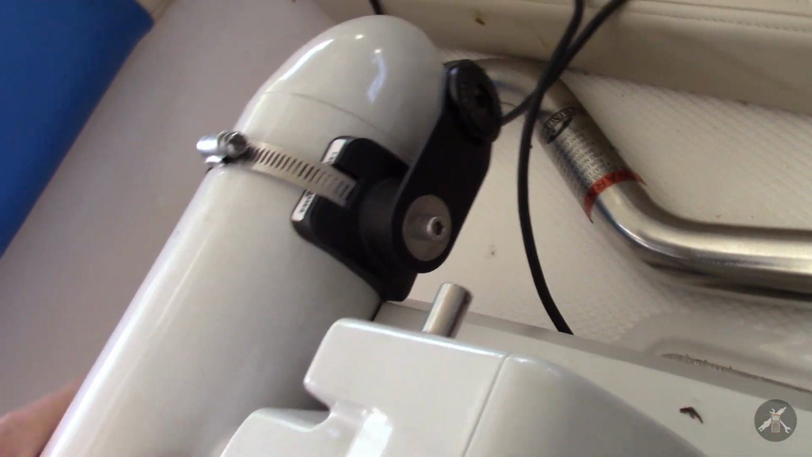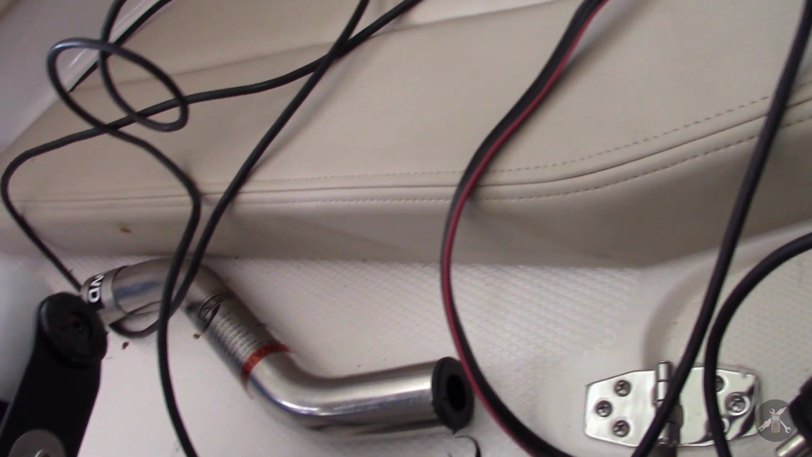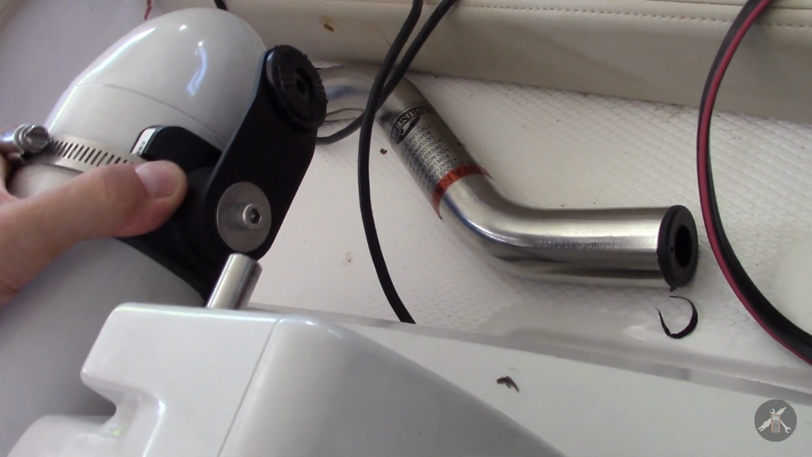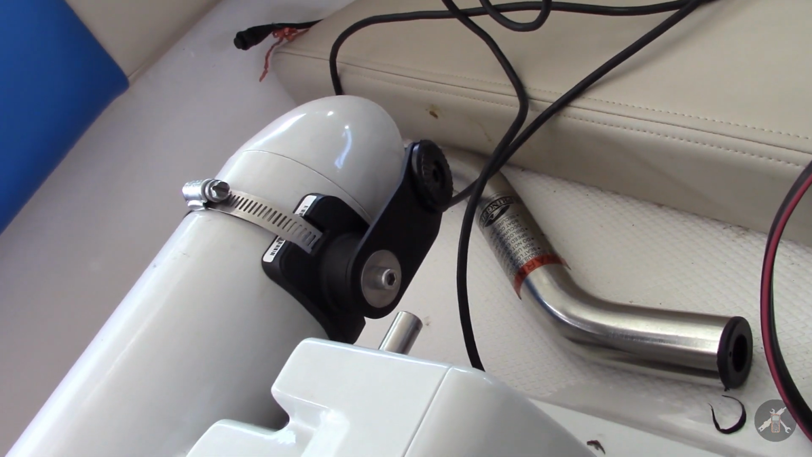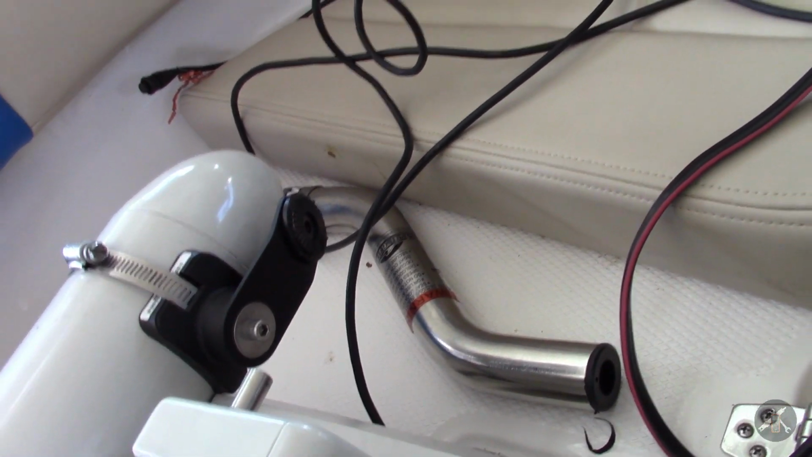Alright, so that wasn't too hard. Got the clamp through the one for Scout orientation. Got it tightened down with a screwdriver, not too tight, but tight enough that it's not going anywhere. And then I need to put the transducer on there.